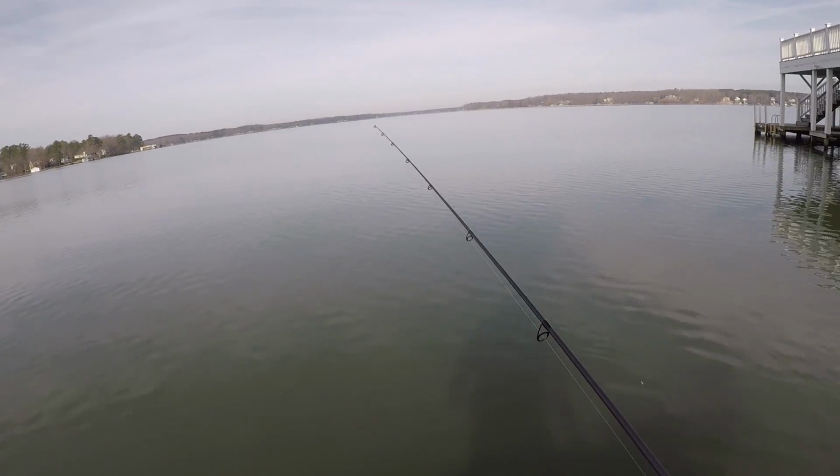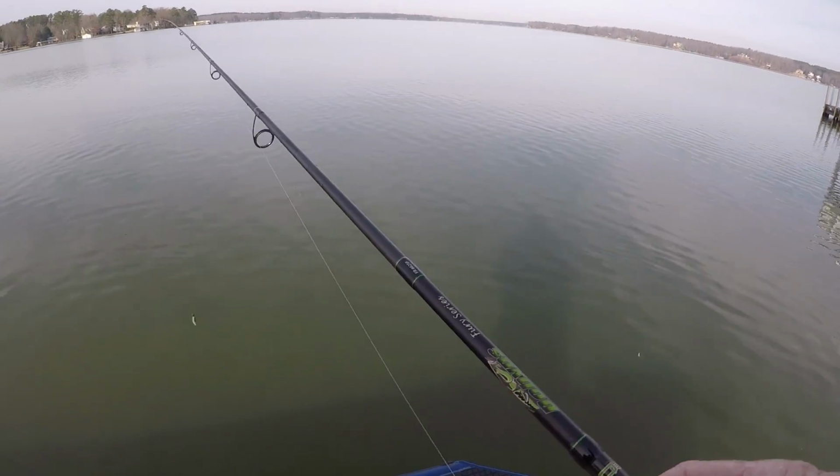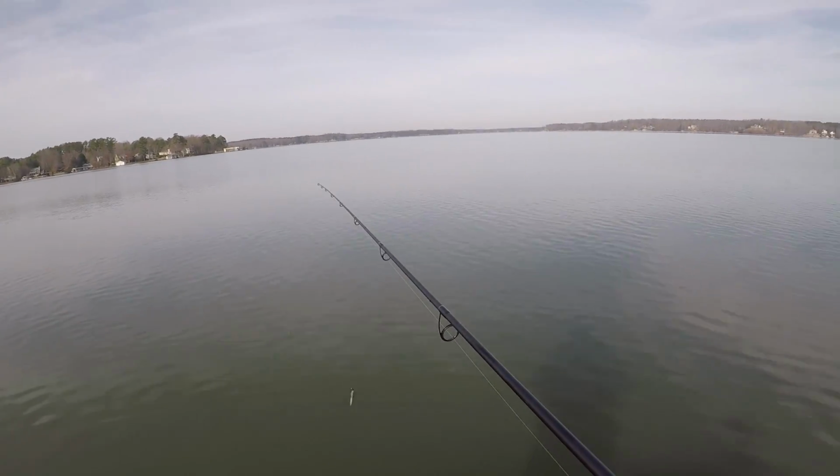So water's 47 right now. 2 days ago it was 45, 46. So we've had a couple warm days. The water's jumped a little bit. Hopefully the bass are active.